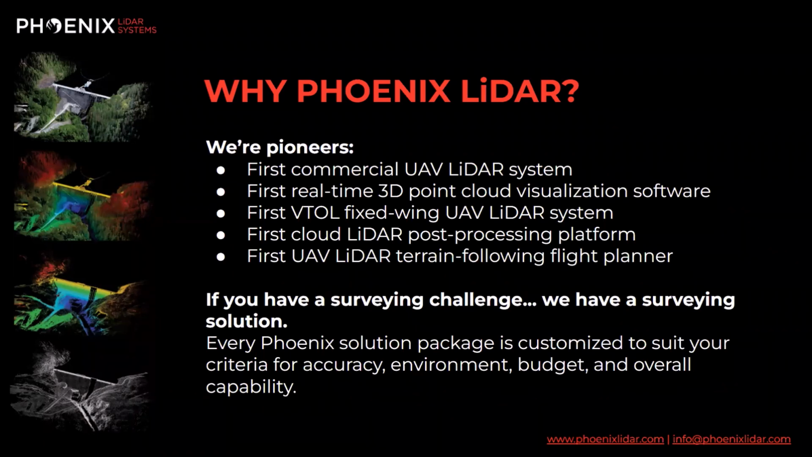LiDARMill was the first of its kind. Very simply, if you have a surveying challenge, we have a surveying solution to fit your needs. When it comes to the complete package between hardware and software, we will fit your accuracy criteria, the environment you need to scan, your budget, and your overall capability. So we have a package that meets your needs.